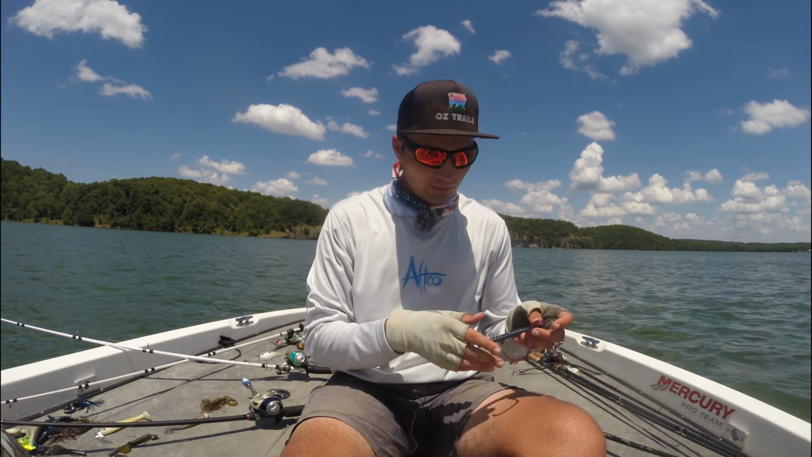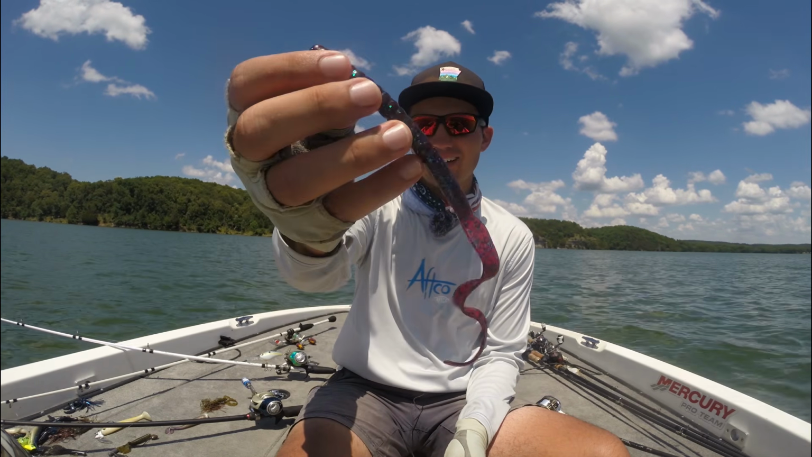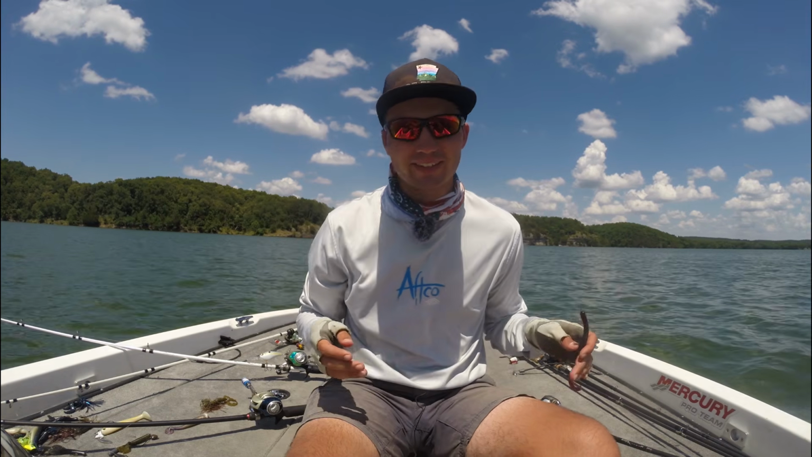And sometimes I'll drag around a Zoom Old Monster. This is a really good bait, especially when they're on shell beds, and I caught a bunch of really big bass on this a couple years back on Lake Dardanelle.